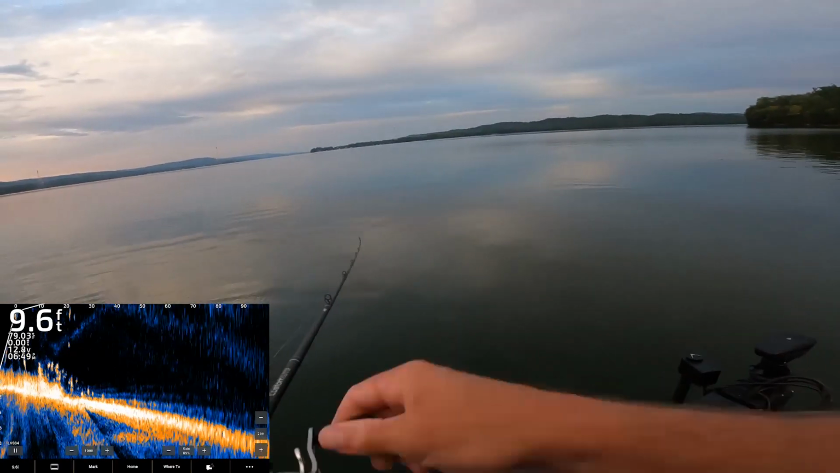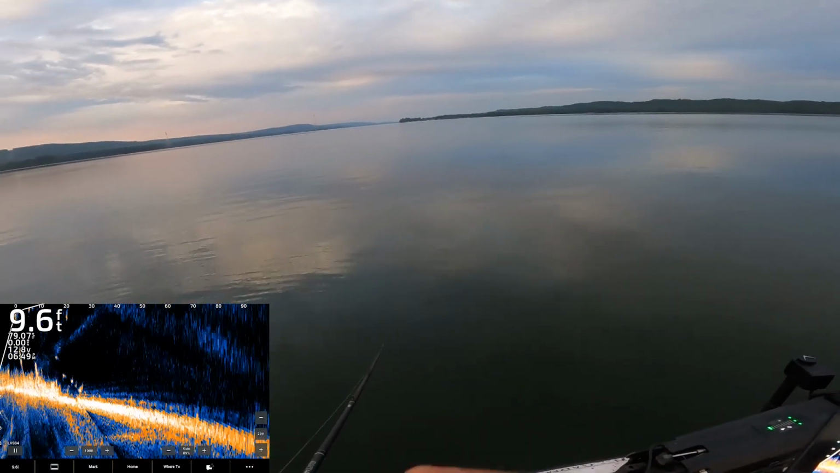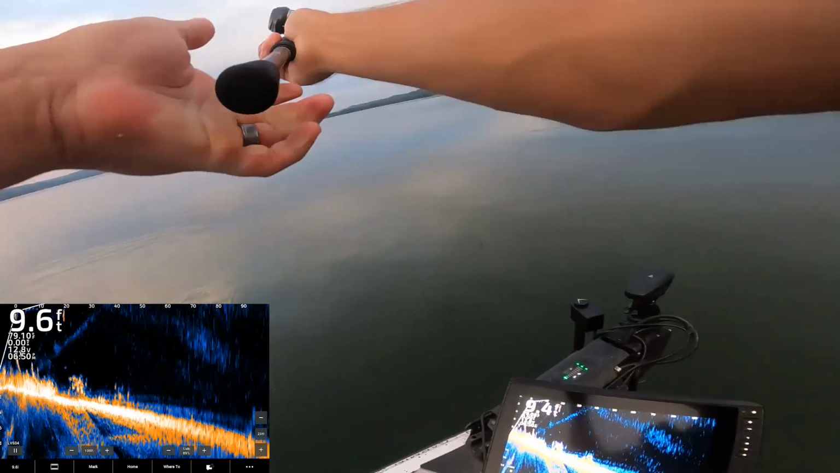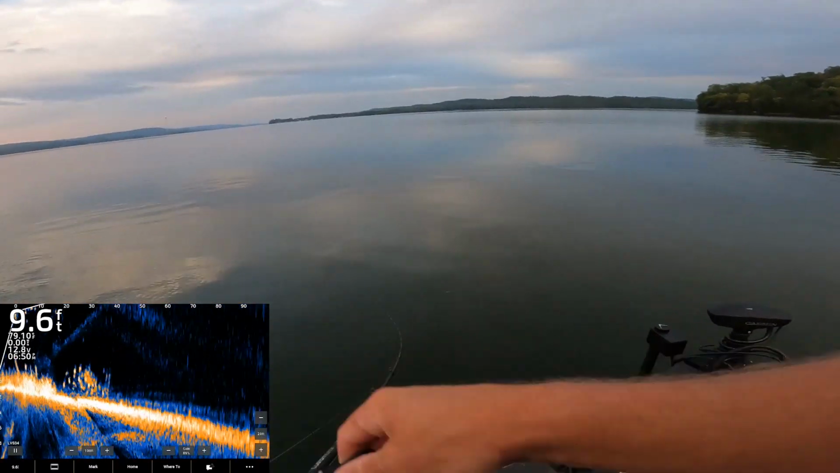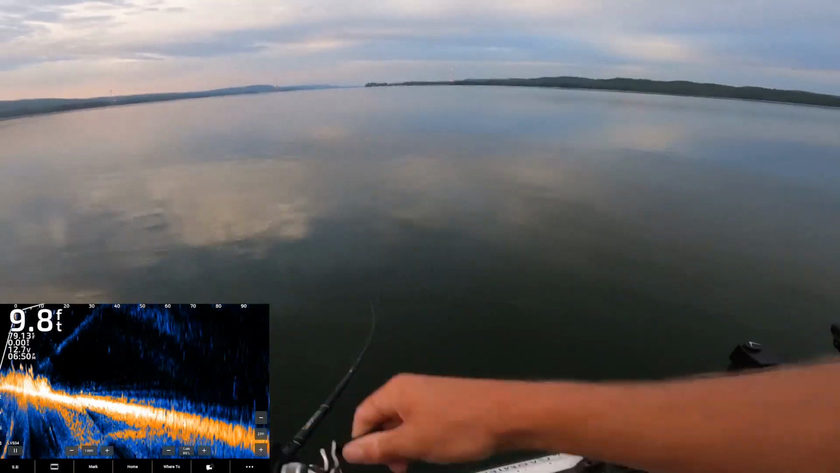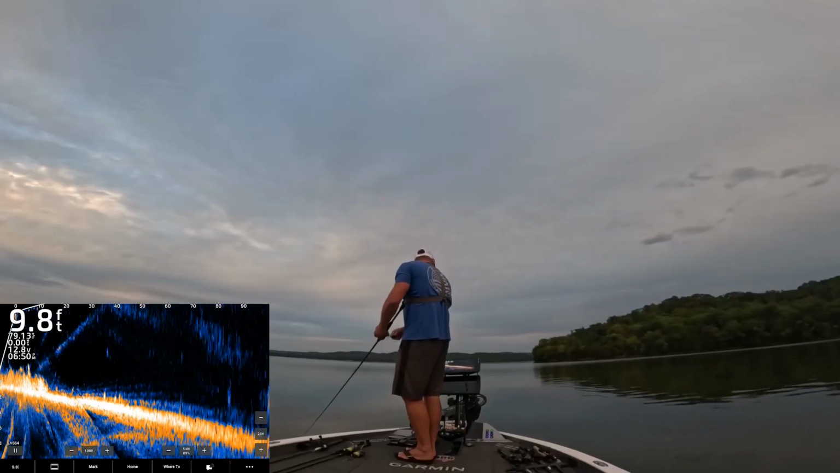Burning crankbaits. Fish feeding on shad. Gotta make that crankbait stand out because there's so many fish down there. So many fish. That's why we're burning it. Look at all those fish. It's whites, it's largies, it's spotted bass, it's yellow bass. We're just being all erratic with this thing.